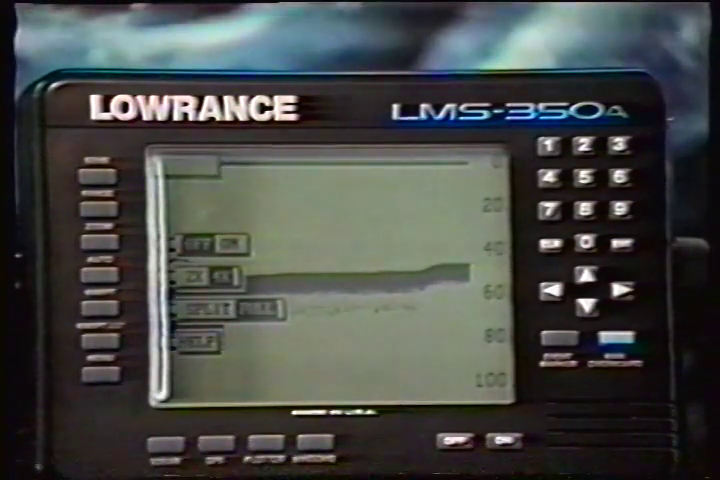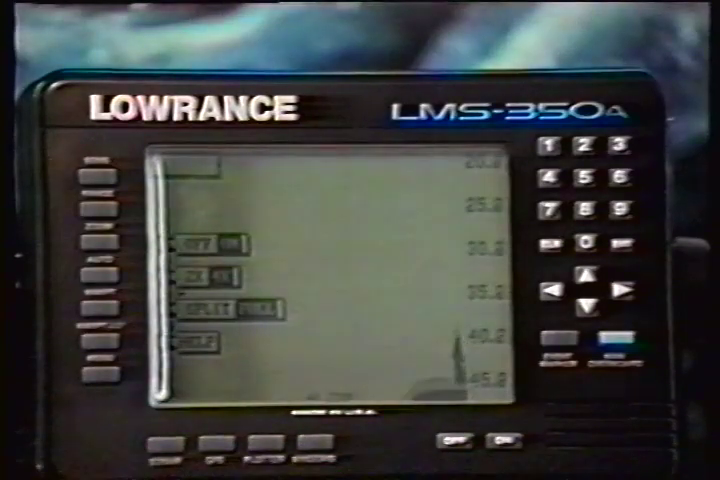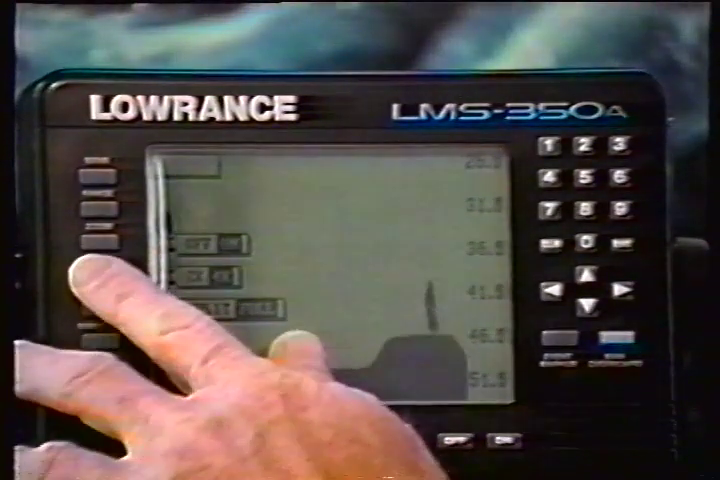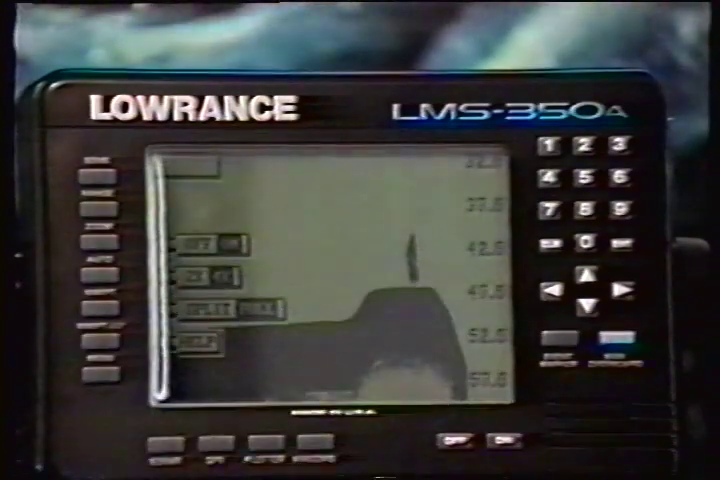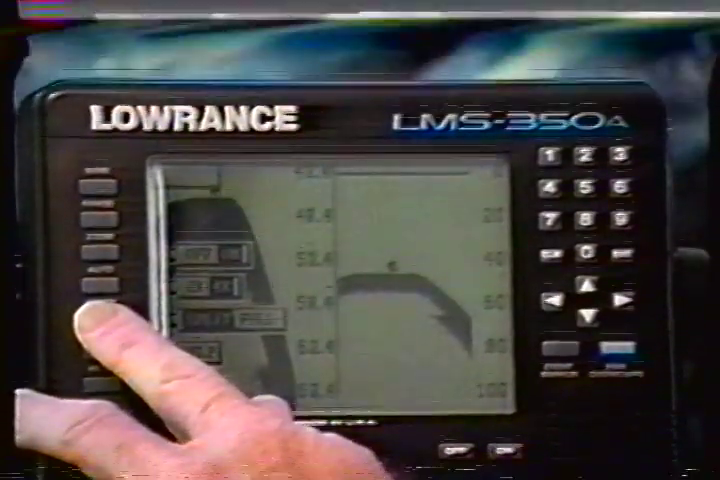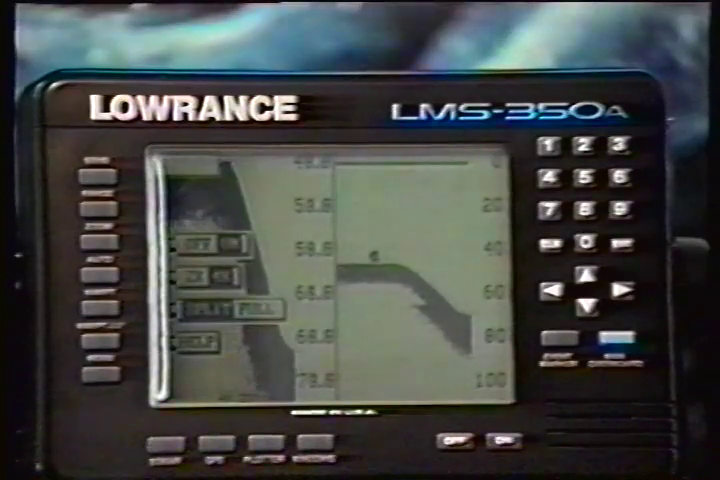Turn the zoom feature on or off by pressing the key adjacent to the off-on label. Pressing the key adjacent to the 2 times 4 times label enlarges echoes from 2 times to 4 times their normal size. To switch between the split screen zoom and full screen zoom, press the key adjacent to the split full label. The screen instantly splits into 2 sections.